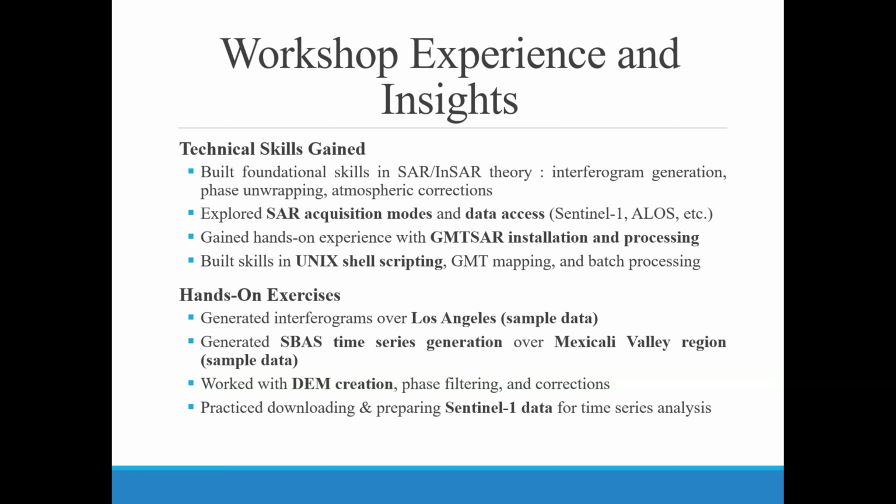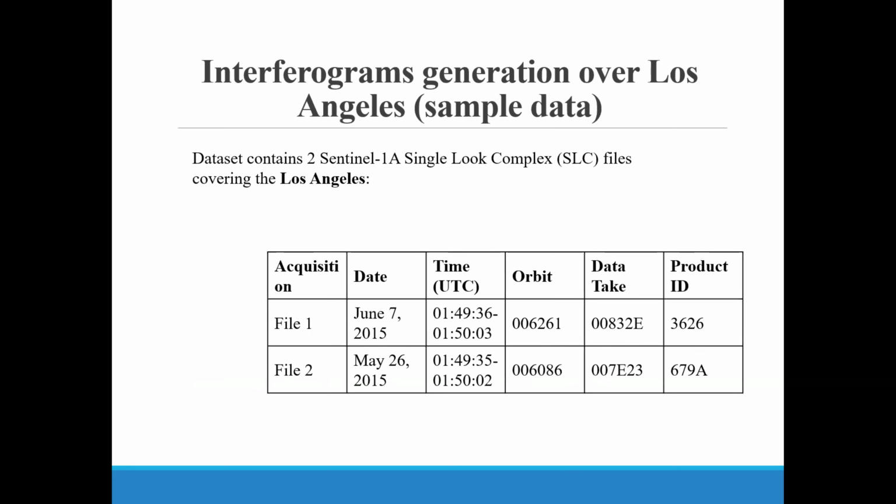I generated interferograms over Los Angeles and generated SBAS time series over the Mexicali Valley region, and also worked with DEM creation, and for my own study area I downloaded data for time series analysis. These are the first interferograms generated over Los Angeles.